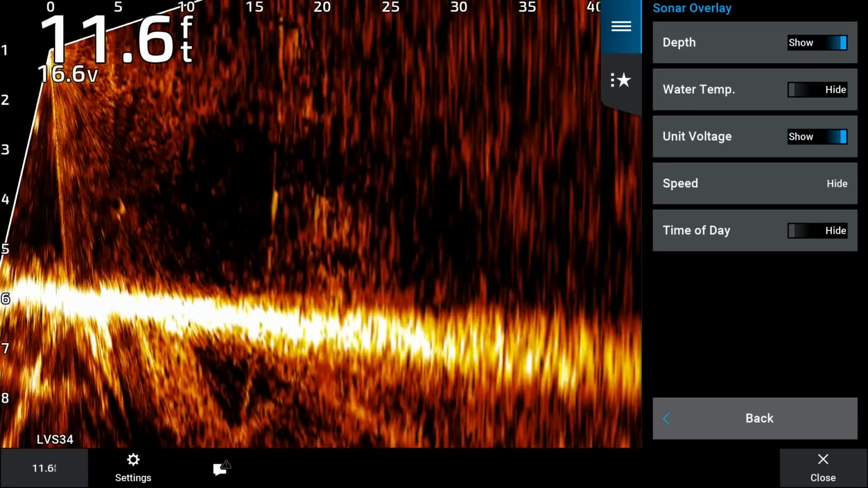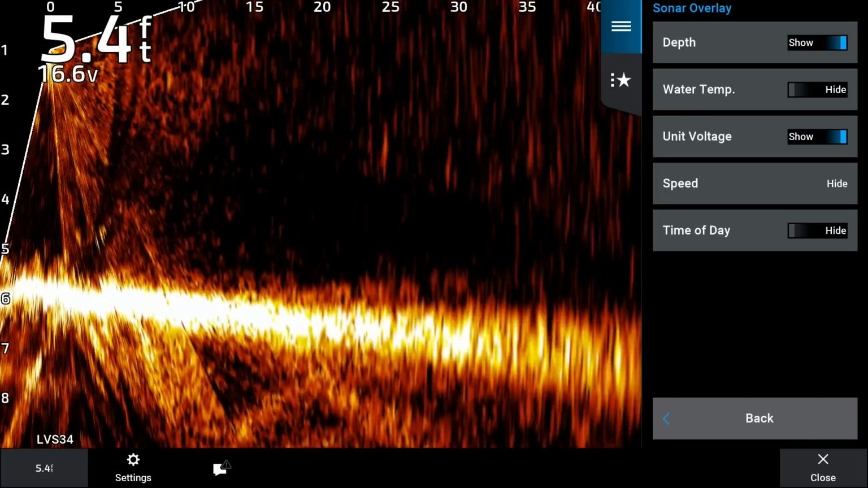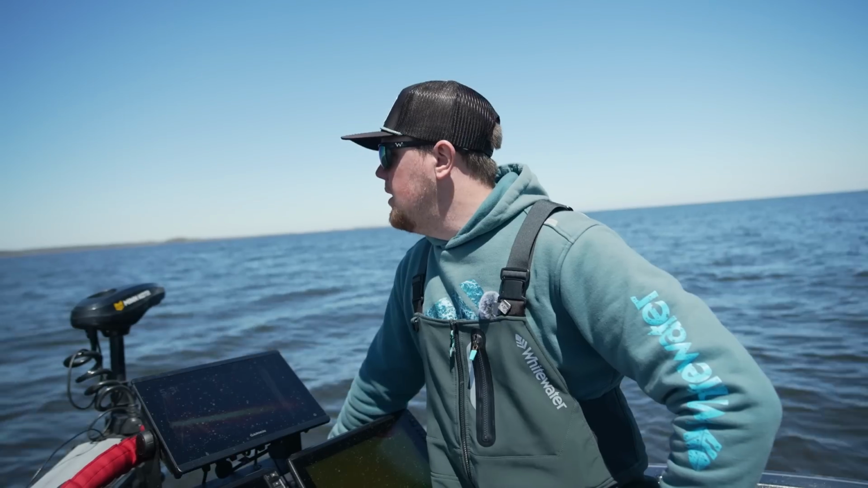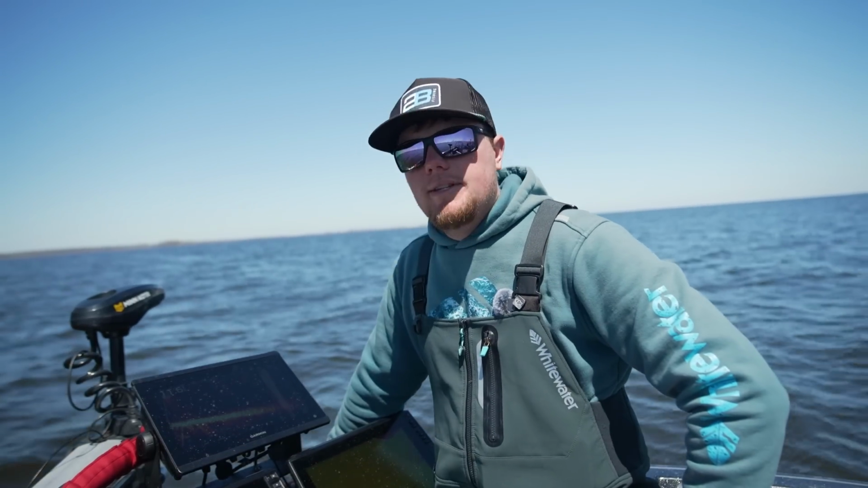Again, it's gonna come down to personal preference on how you are running your setup and what you want it to look like. That's what I'm running. That's what I'm looking at basically when we're cruising up and down these flats looking for fish. This is exactly what I'm looking at. Those are the settings that I'm running.